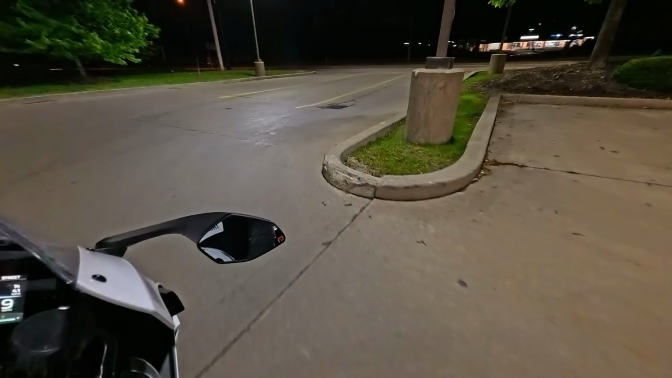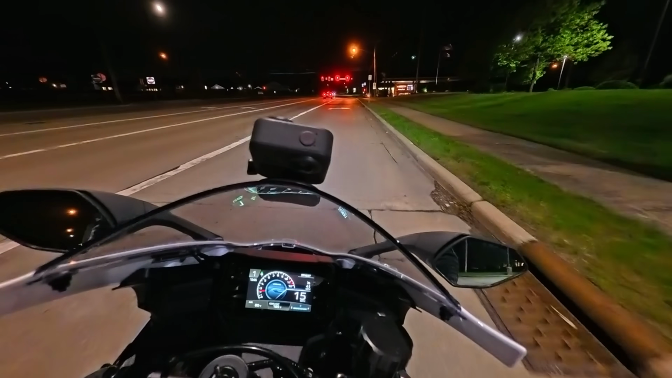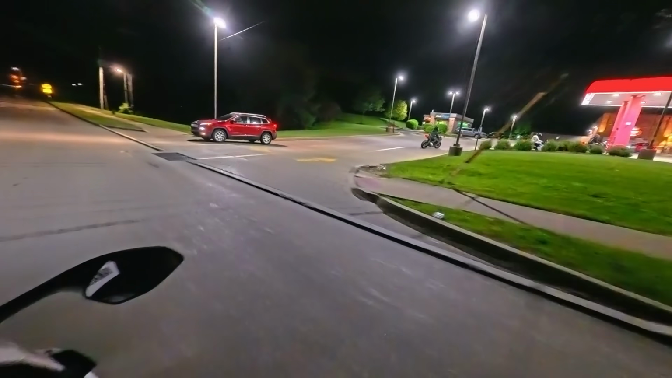Dude, there's a little biker squad over here. Oh my god, they're so cute. Oh my god, look at them go. Oh, they're pulling in over here. Ah, shoot, dude. Now it'd look weird if I'm chasing them. Okay, well, I'll just leave them be.